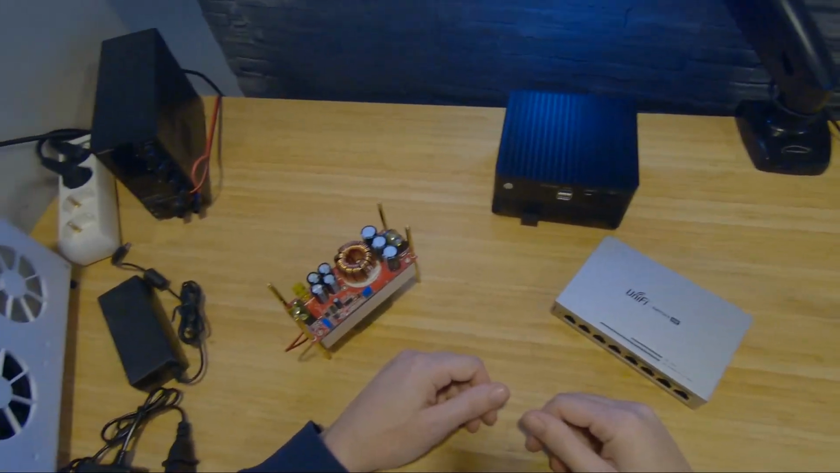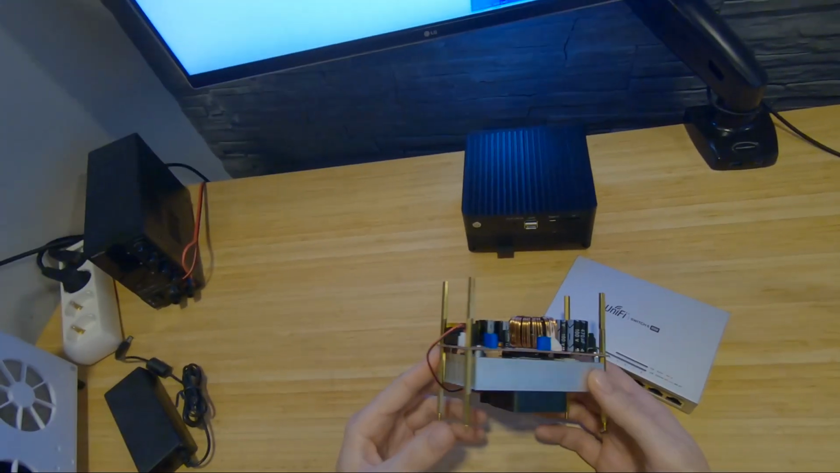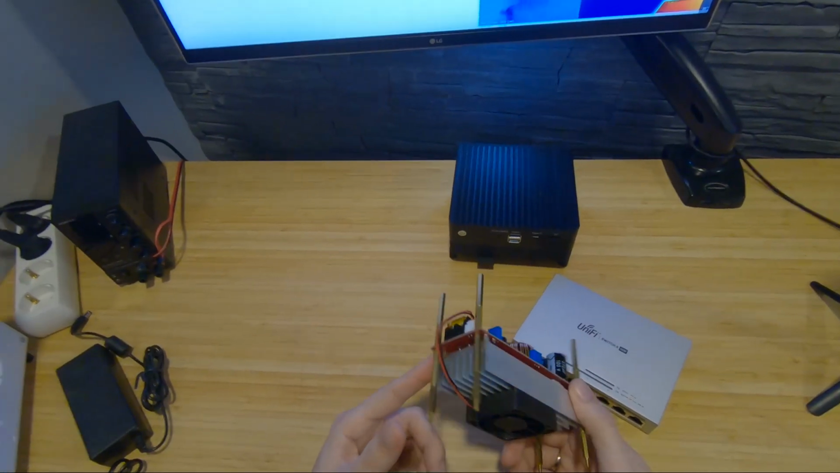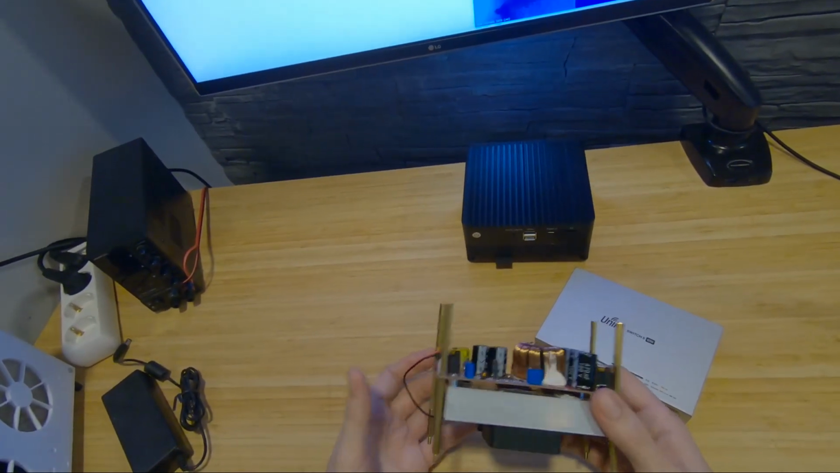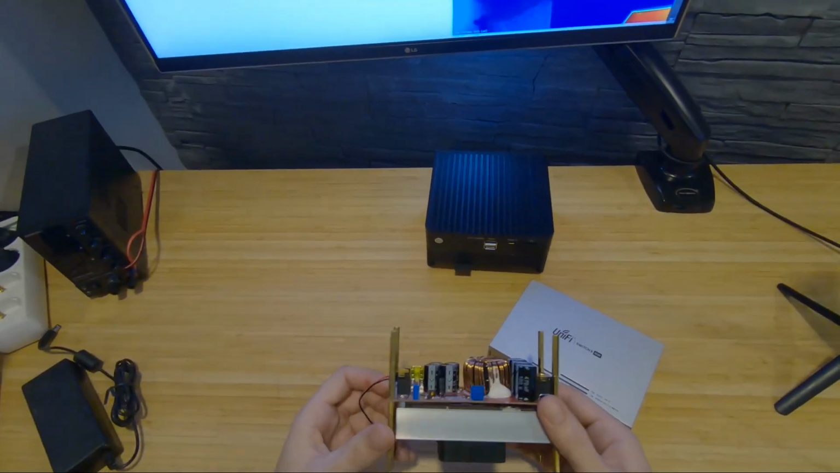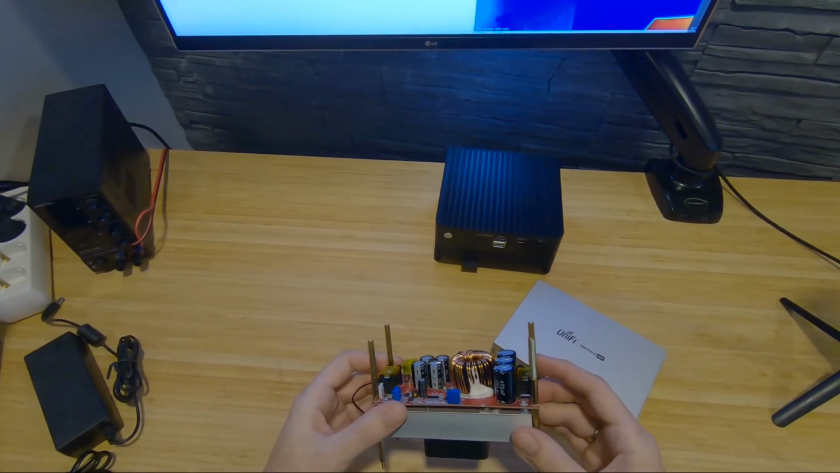Hello world and welcome. Today we'll have a look at this DC to DC converter, which is rated for 1800 watts. We'll test it from the IT perspective.